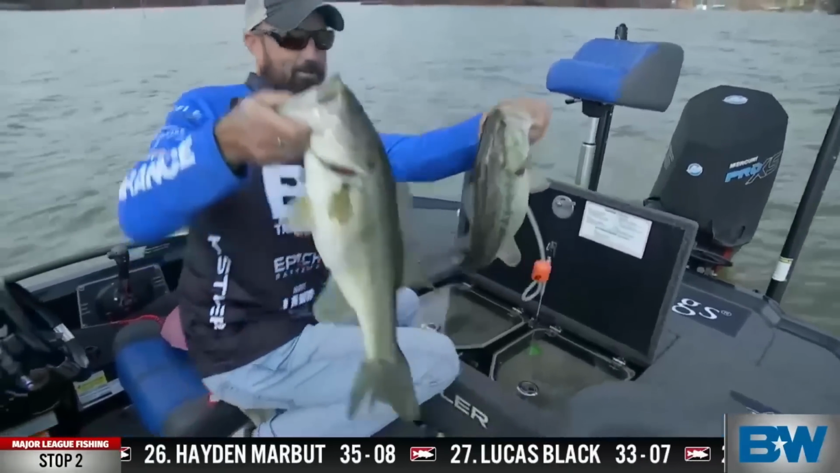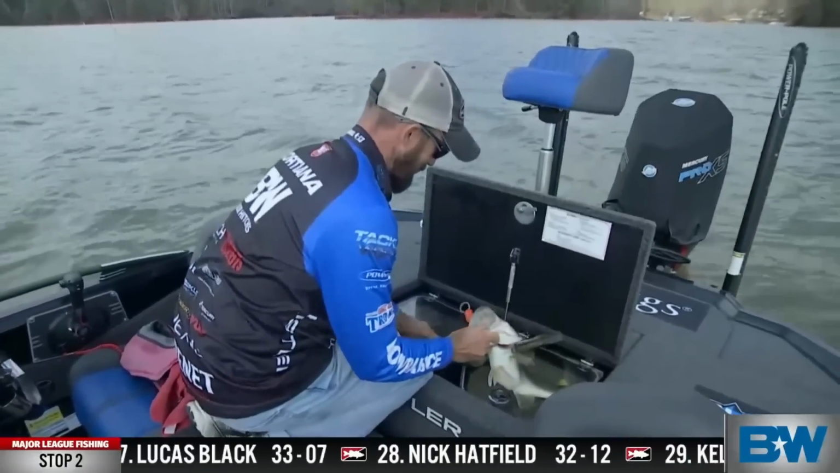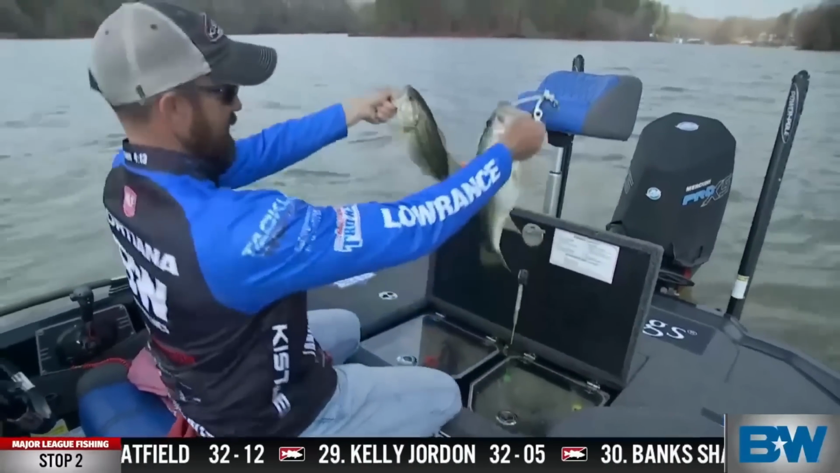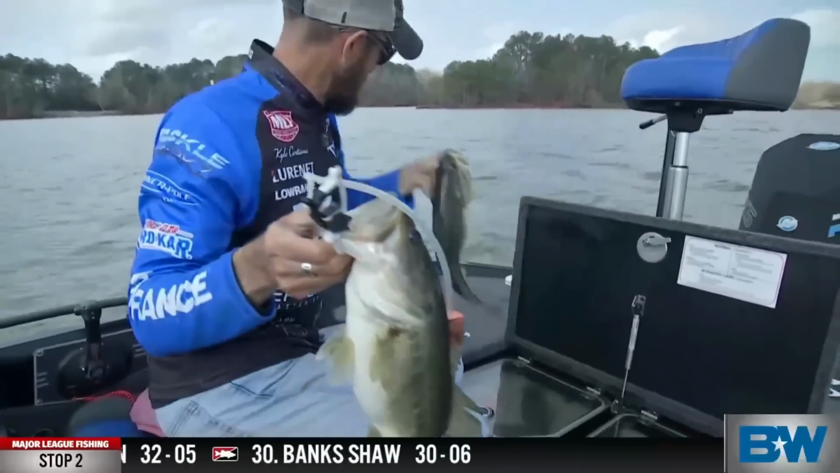So, there's our cull. Hey, that's my other largemouth. I was kind of excited. You never know here whether you're going to catch largemouth or spots. And it's always fun to have a mixed bag. Well, that's a pretty good cull right there, no doubt about it. All right, we'll pitch that one back.